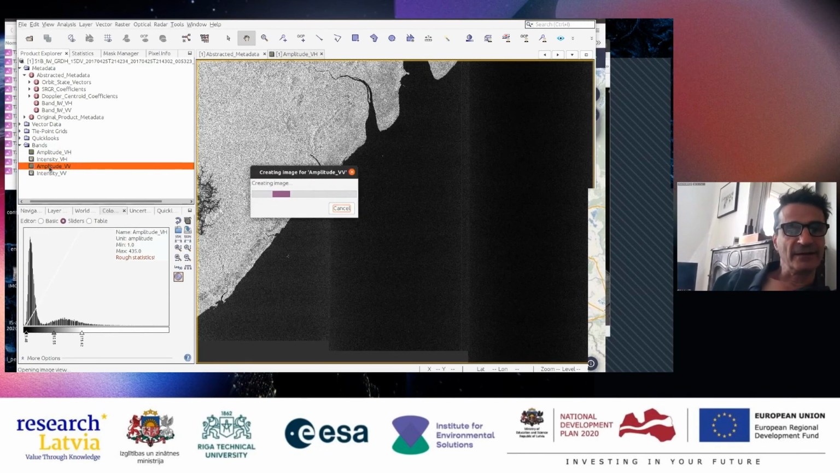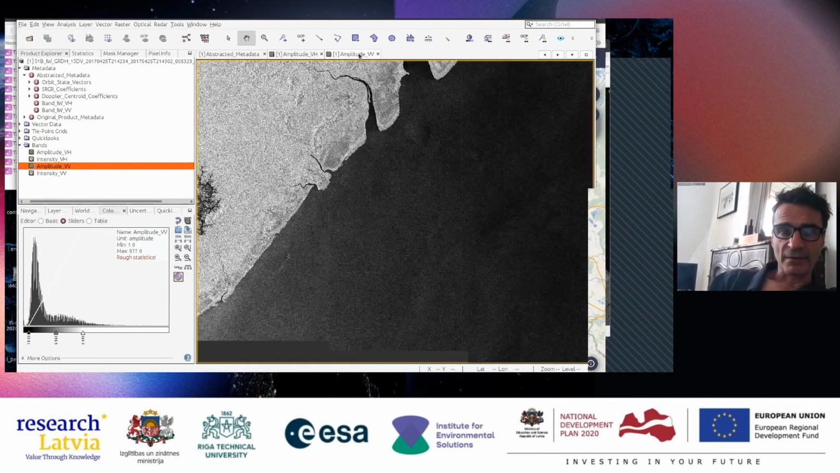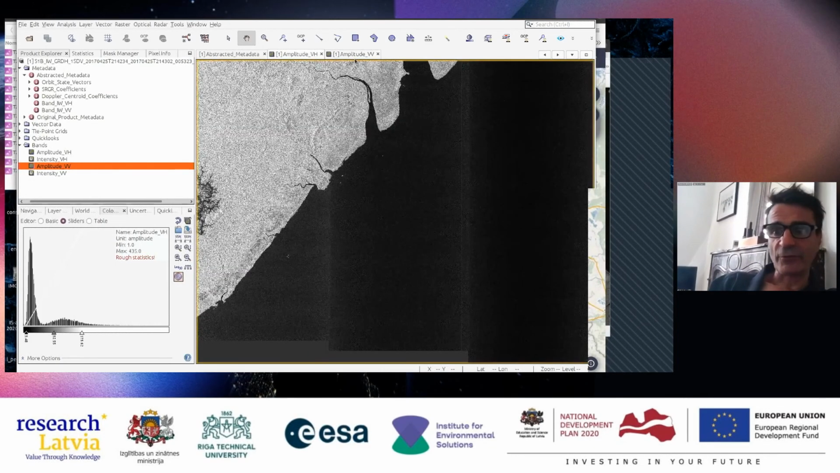And in VV polarization, all right. So, for example, the person who told me that he had some strange values just asked me the question. For example, here you see the three subswaths which compose the interferometric wide mode of acquisition.